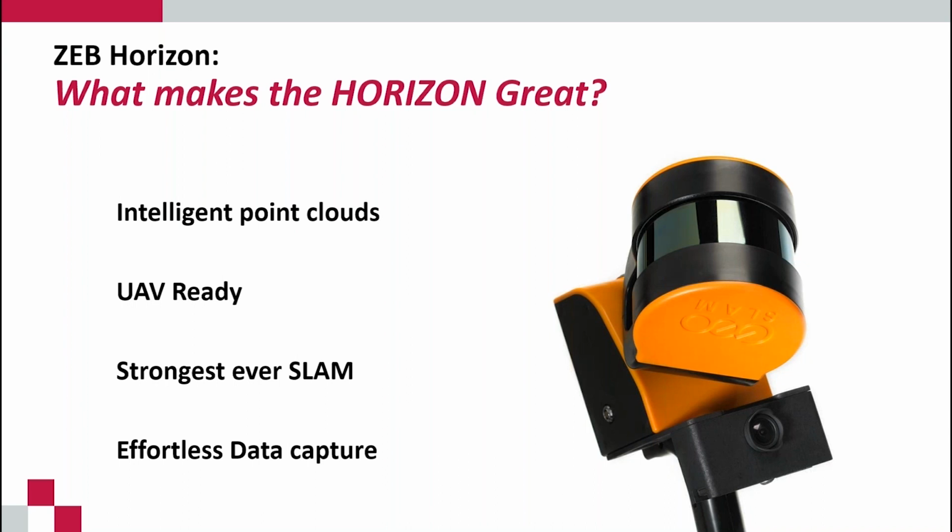It is UAV ready. I believe we've got some examples coming up of that. So essentially, bolting the system to the bottom of a UAV means that you can really quickly collect UAV LiDAR data. Strongest ever SLAM and effortless data capture. These 2 points kind of come hand in hand.